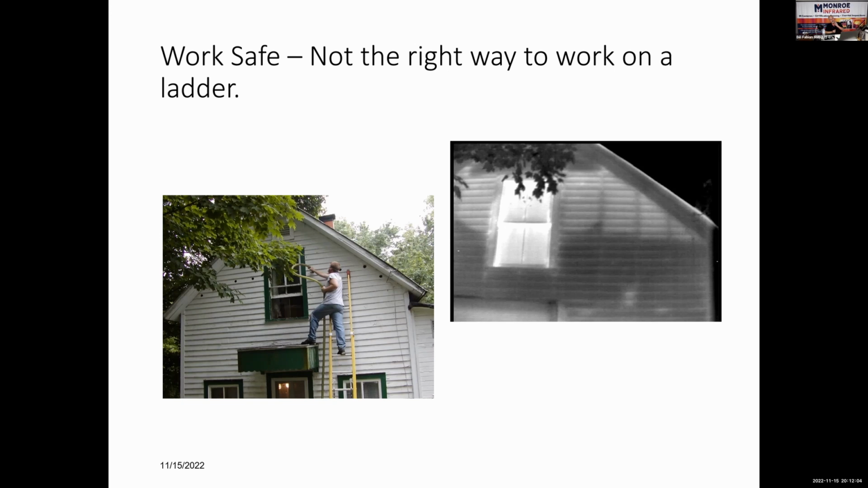Another safety note is this right here. I'm no ladder expert, but I've heard of the 3-point ladder rule, and that does not mean 3 on everything else and 1 on the ladder. So please work safe. But this is the contractor having to come back, drill more holes and dense pack those cavities that they didn't fill the first time.